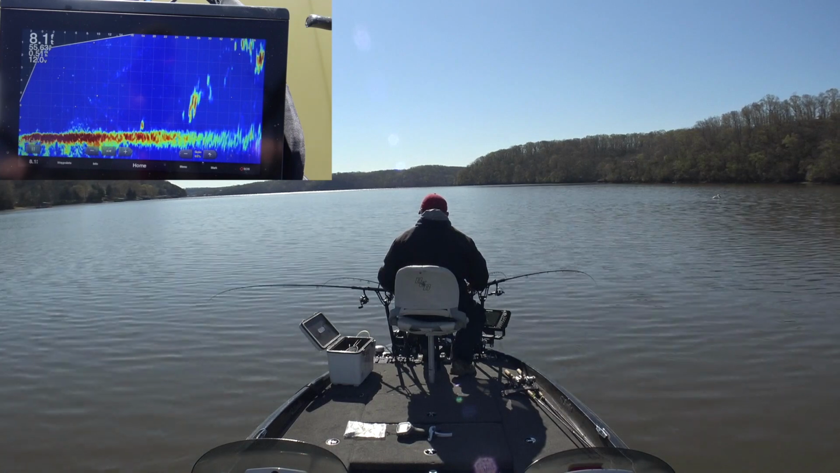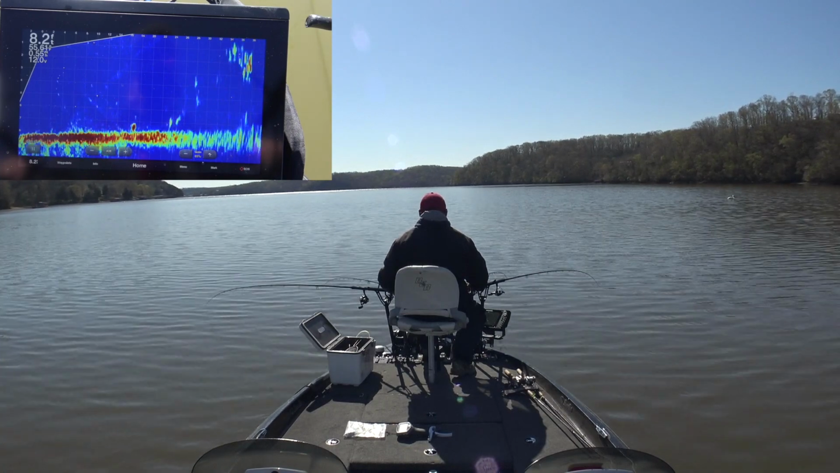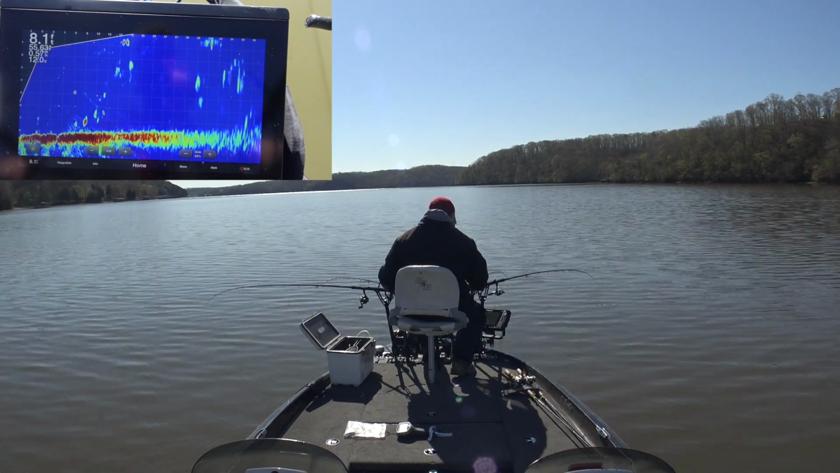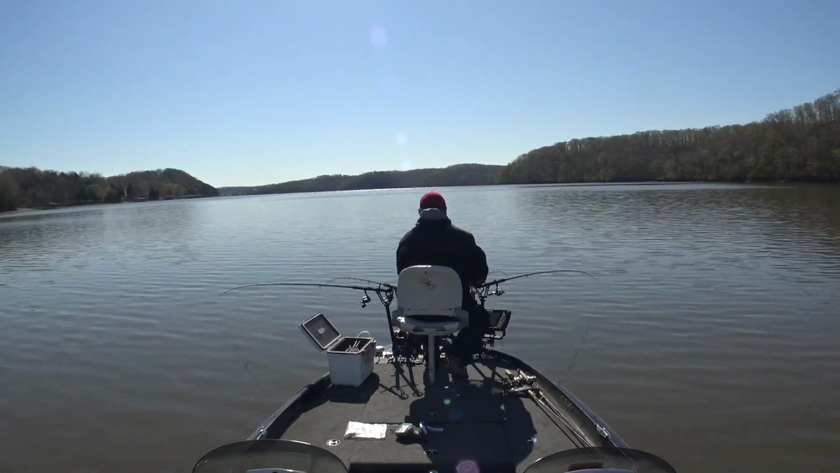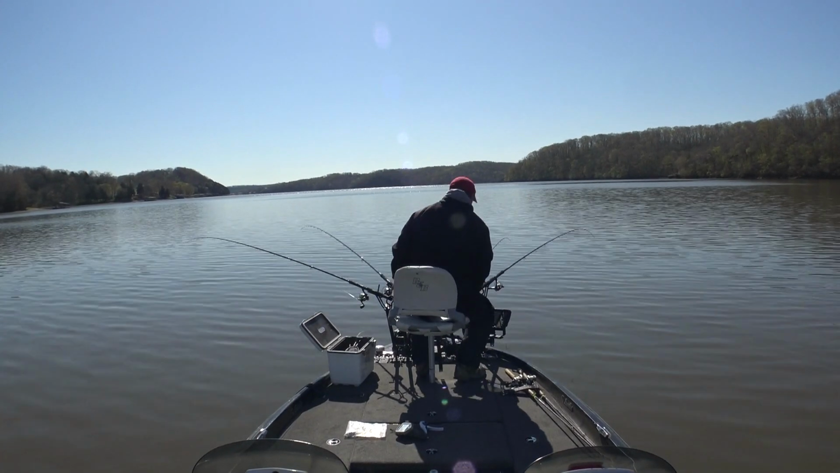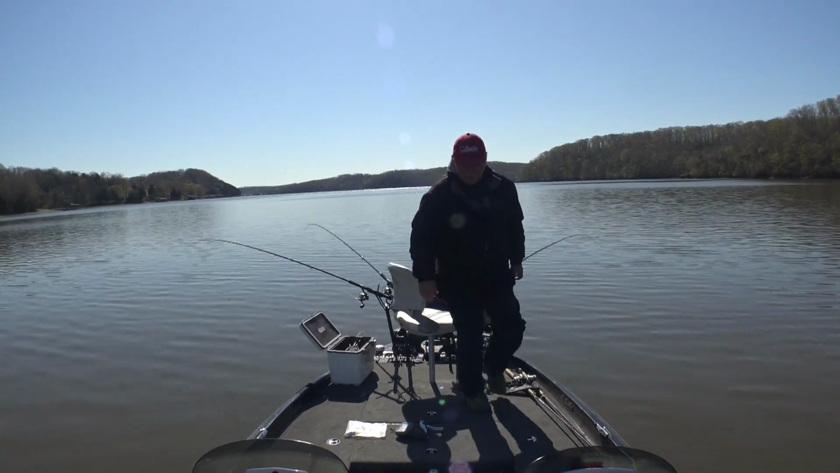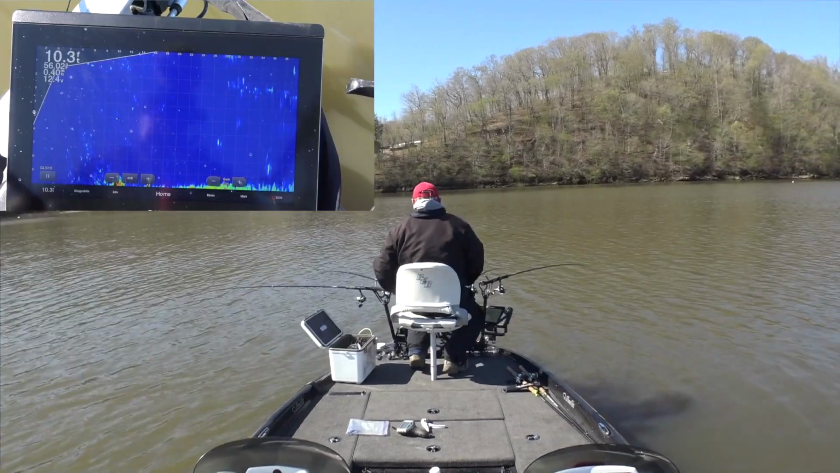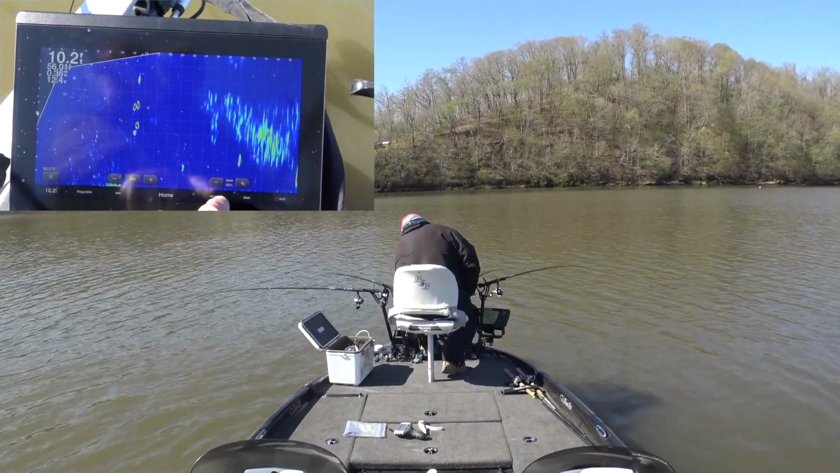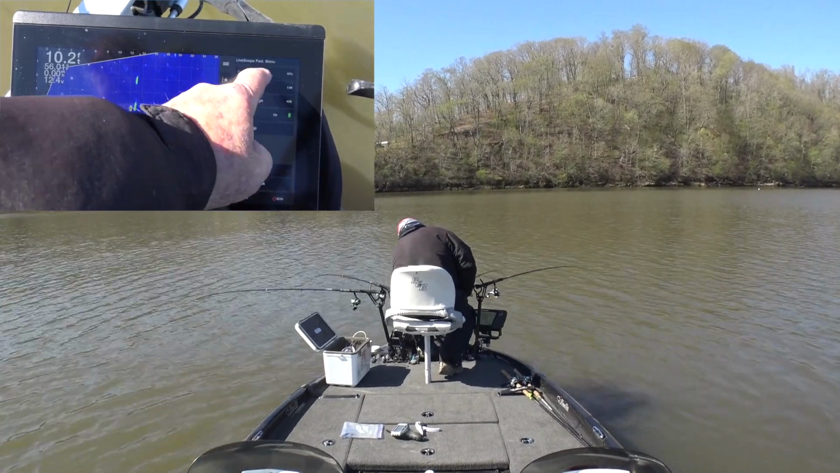A lot of little fish out here. Not seeing the big 5 plates I want to see. Big footballs. Okay, I'm going to pull these up and I'm going to idle on ahead. Okay, idled on up here a ways. Got in a little bit deeper water.